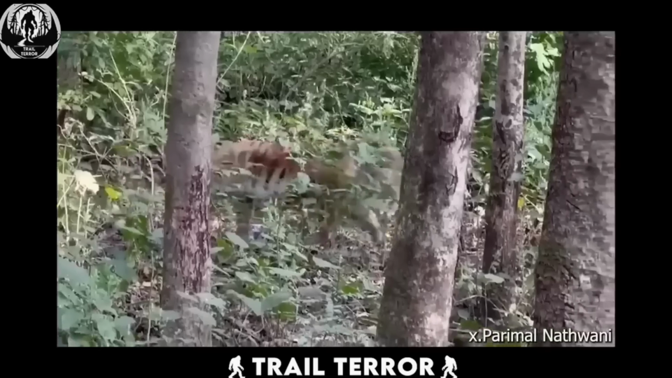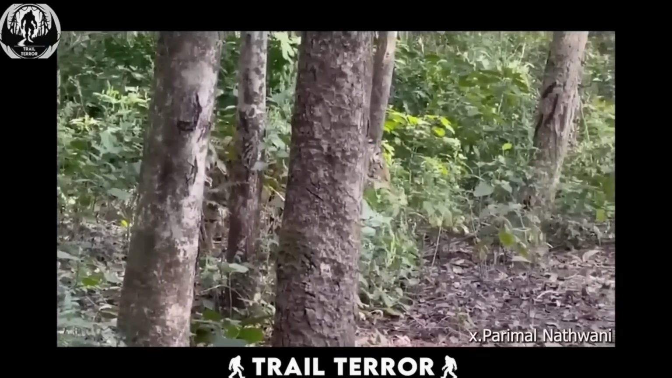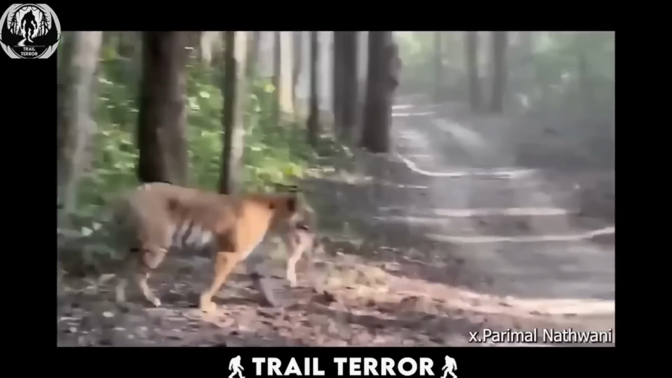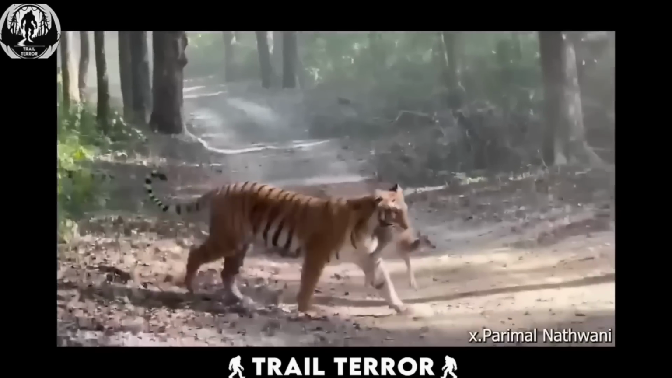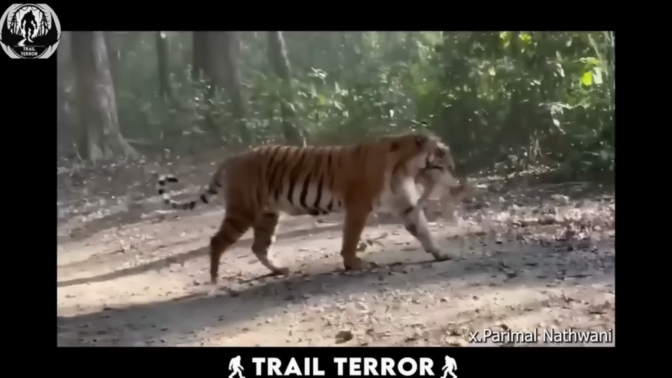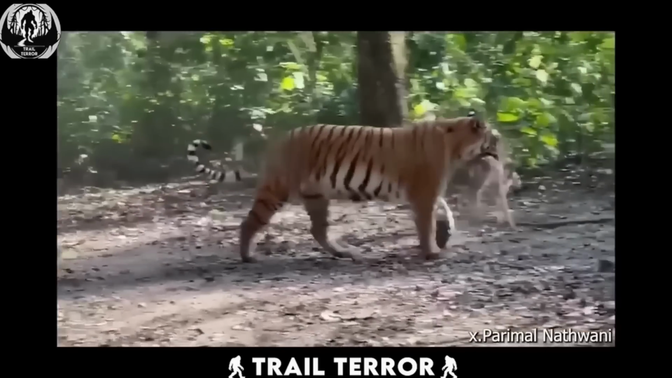This video comes from the Dhikala zone of Corbett Tiger Reserve, and it captures a tigress carrying a live chital fawn to her hungry cubs. The tigress moves with majestic confidence, knowing that she holds the upper hand in the food chain. Despite the fawn's struggles, it remains firmly within the tigress's grasp as she heads towards her awaiting cubs.